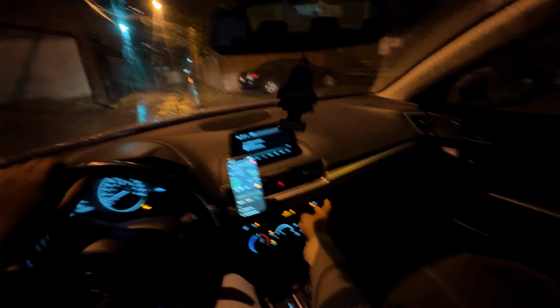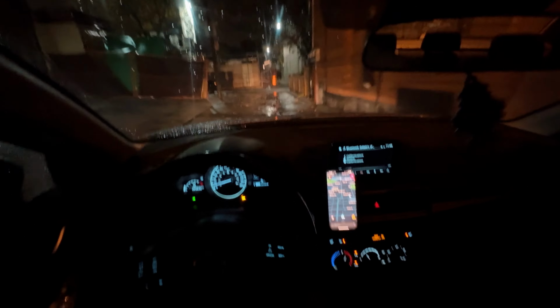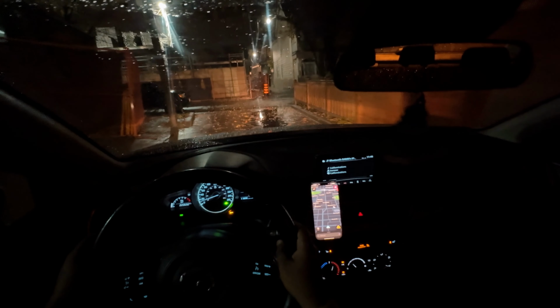Okay, guys, we are out. We are on our way for this late night drive. I'm gonna hit the Gardiner Expressway real quick and then just dip off at South Kingsway. And hope you guys pretty much will enjoy it.